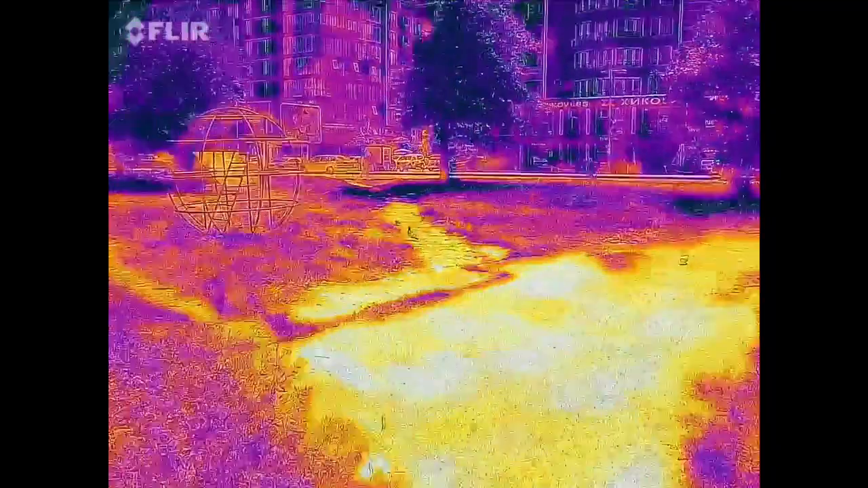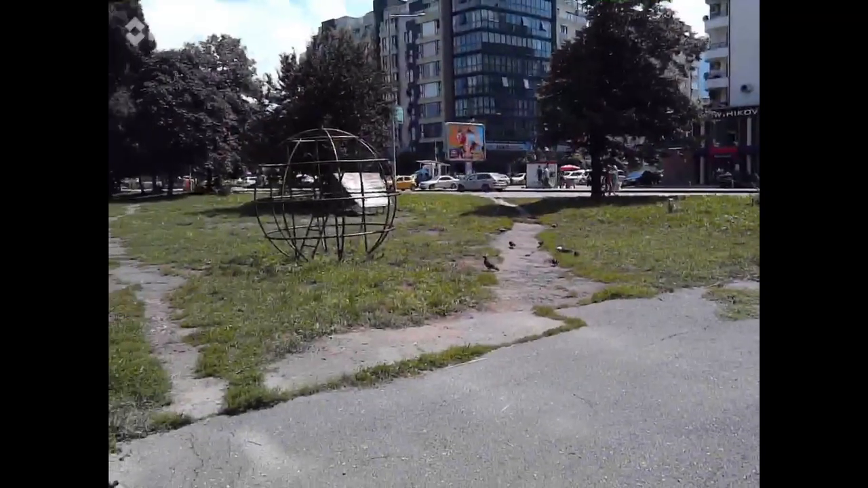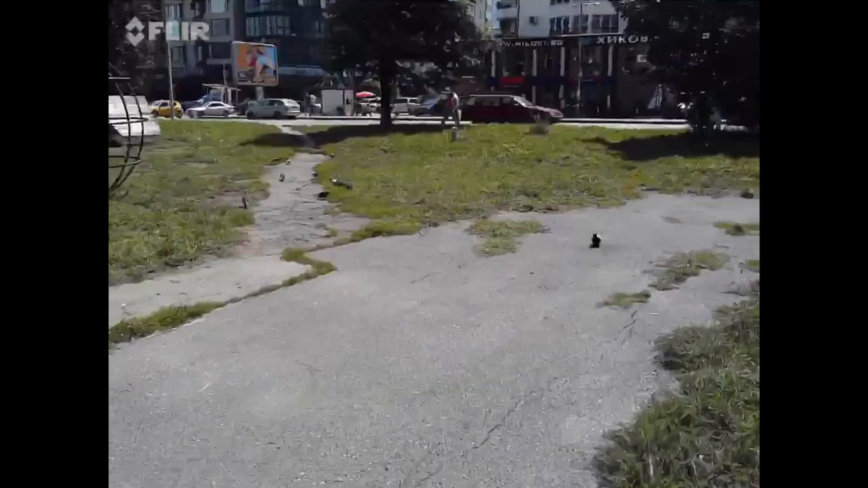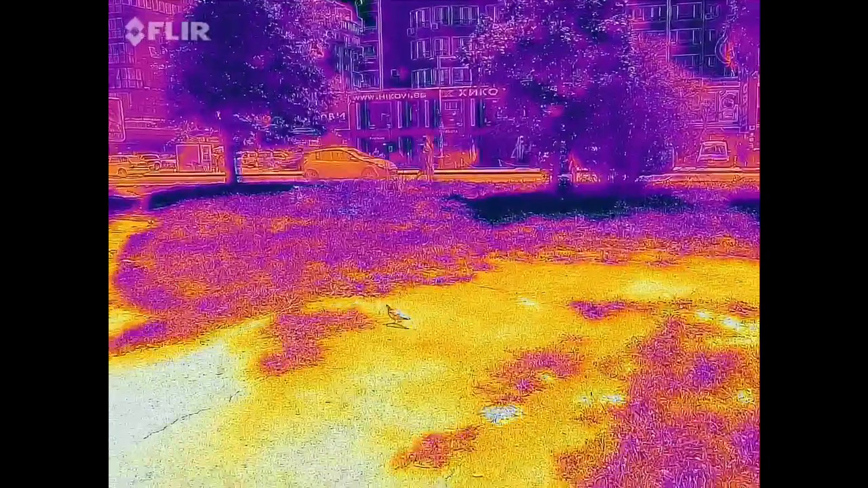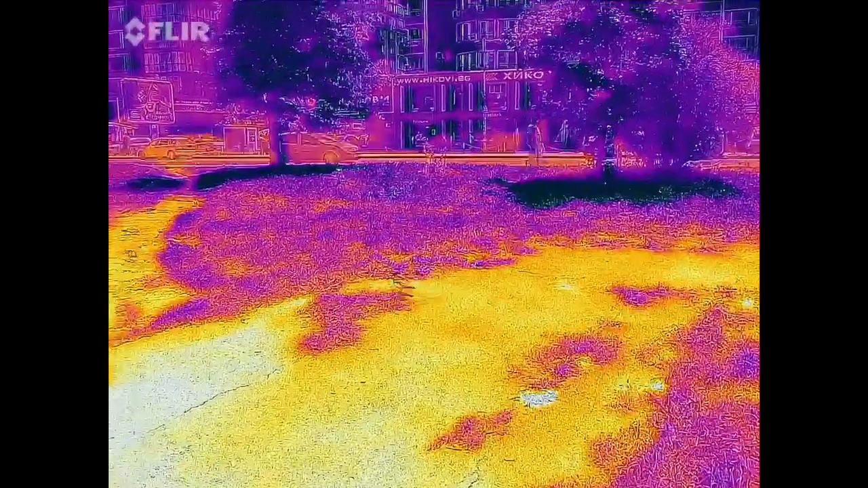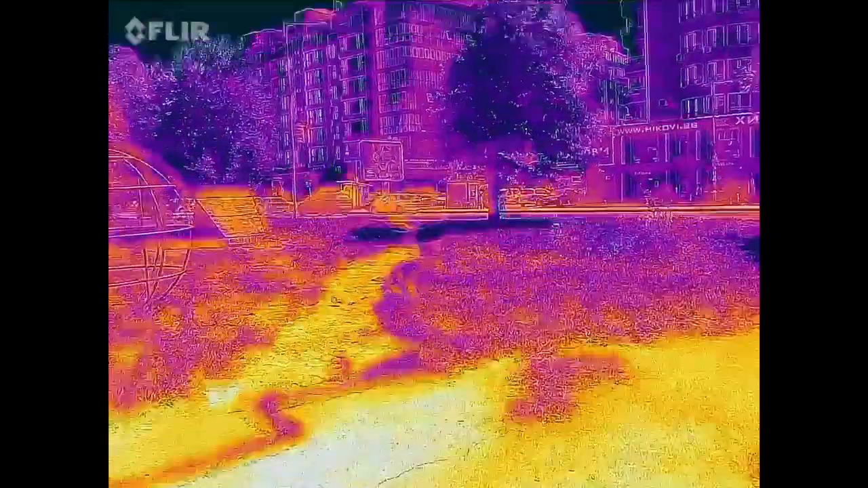Oh, but before I end it, actually there are pigeons right in front of me. Right there. Look at this one. I want to see if it's emitting any heat. This looks creepy in a way.